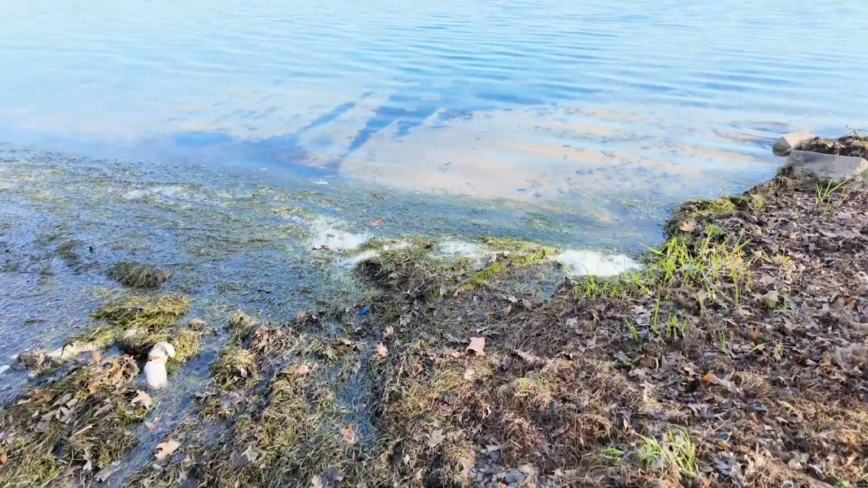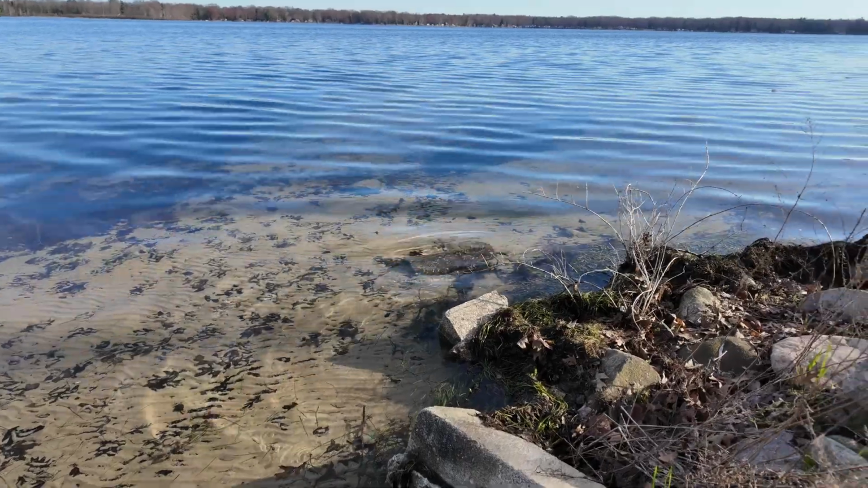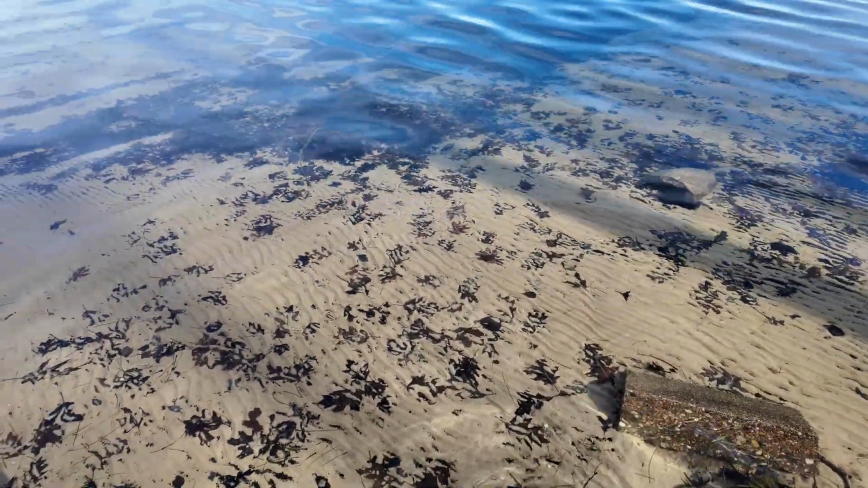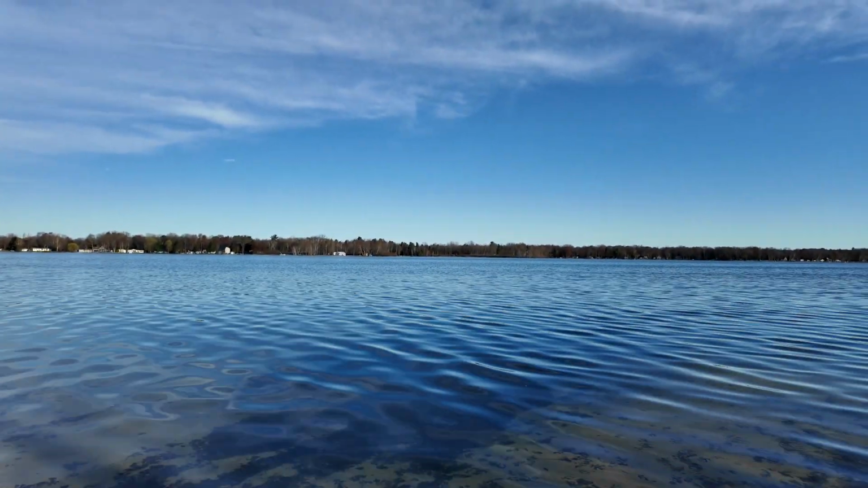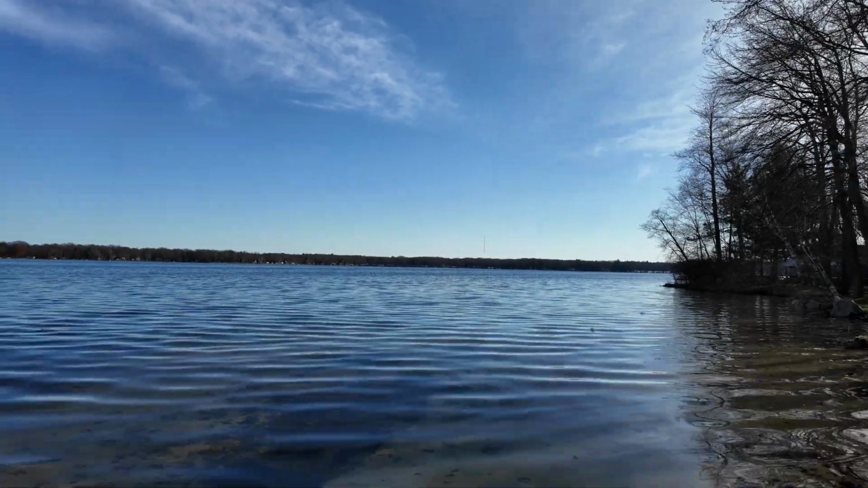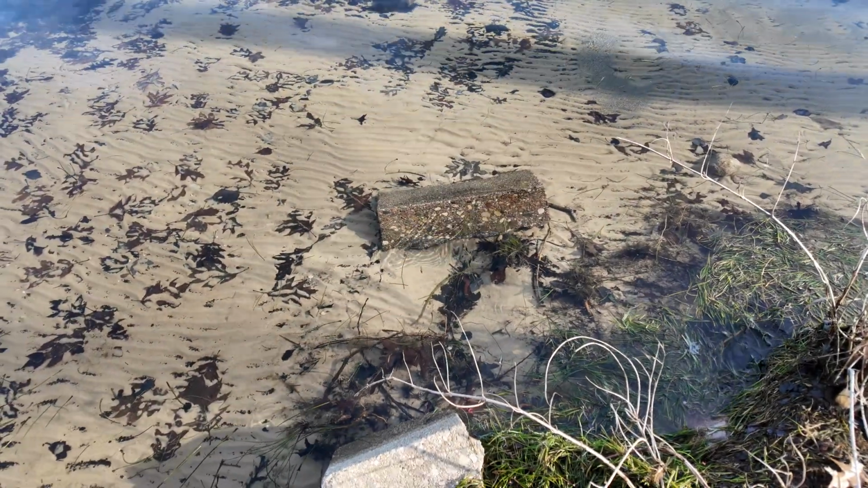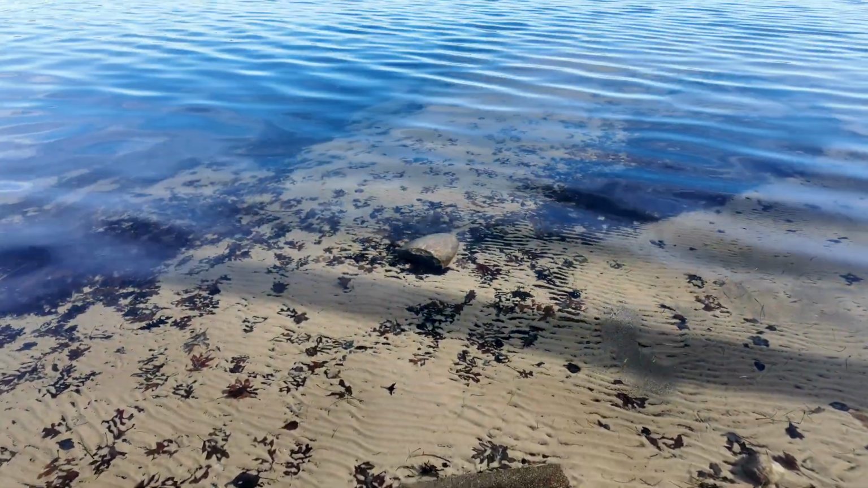These are the boat launches I like. All sand, nobody around. Oh, I can finally use these rocks again to get in the water. But that's where we got to launch, right in that hole right there. Last year the water wasn't even touching that rock right there, and it's like 2-3 inches above it. That rock was almost out of the water right there.